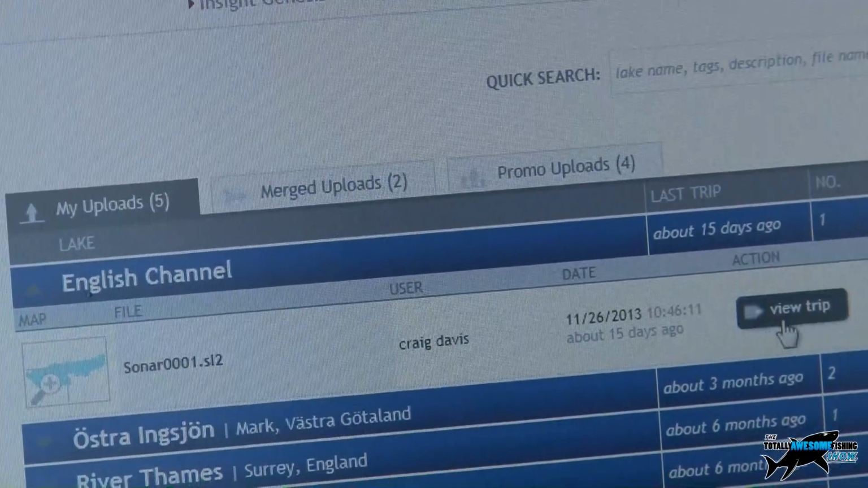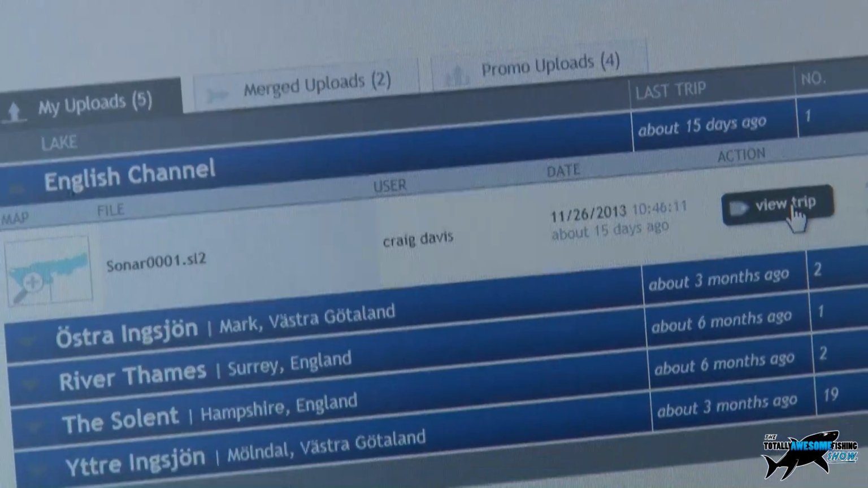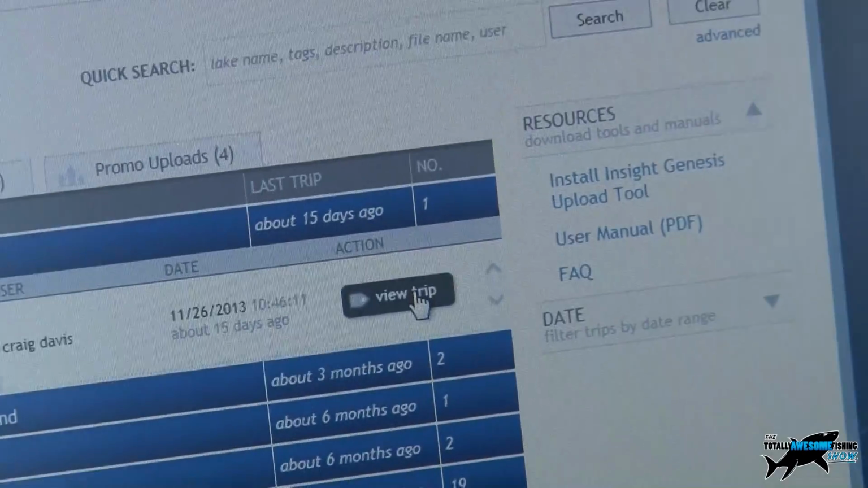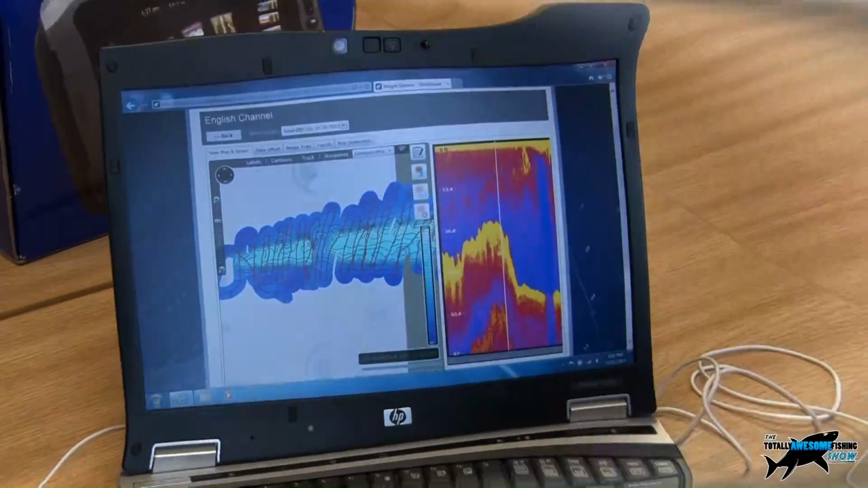I see it logs the trip in the right-hand column there. Yeah, that's it. It gives you the date you did it. So if you do multiple trips in that area, we can piece those together and merge them to create a larger map and also bring more detail into the map.